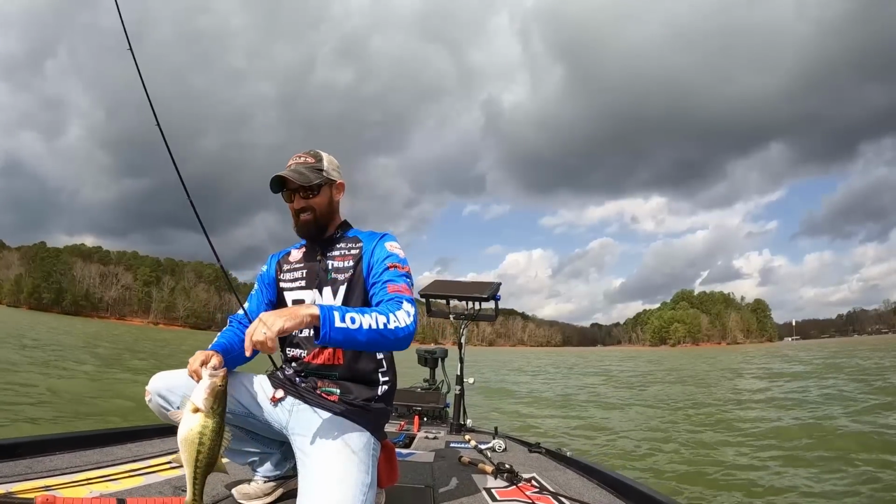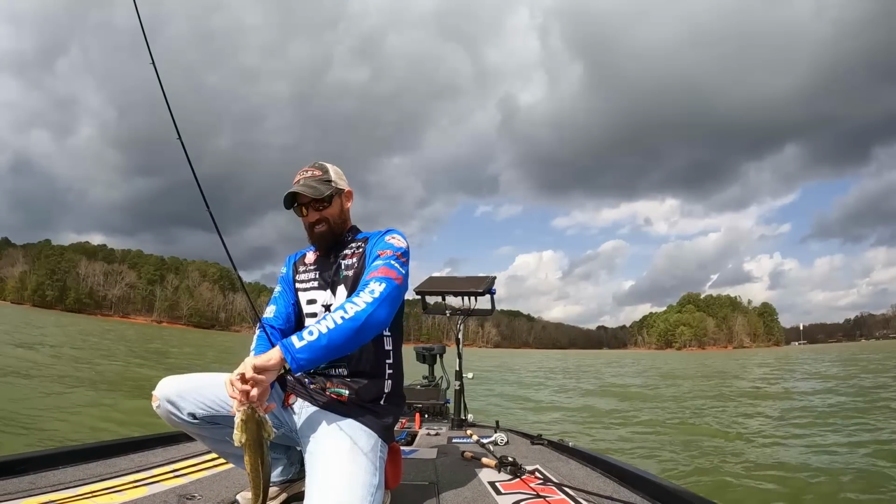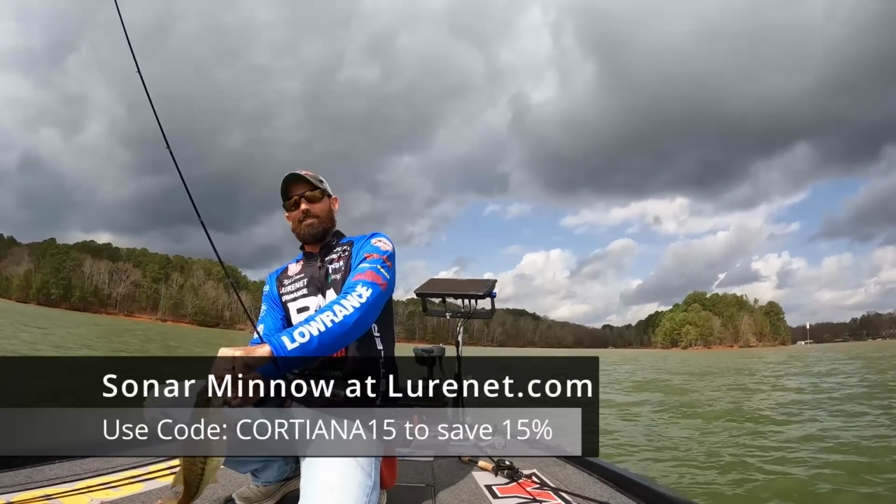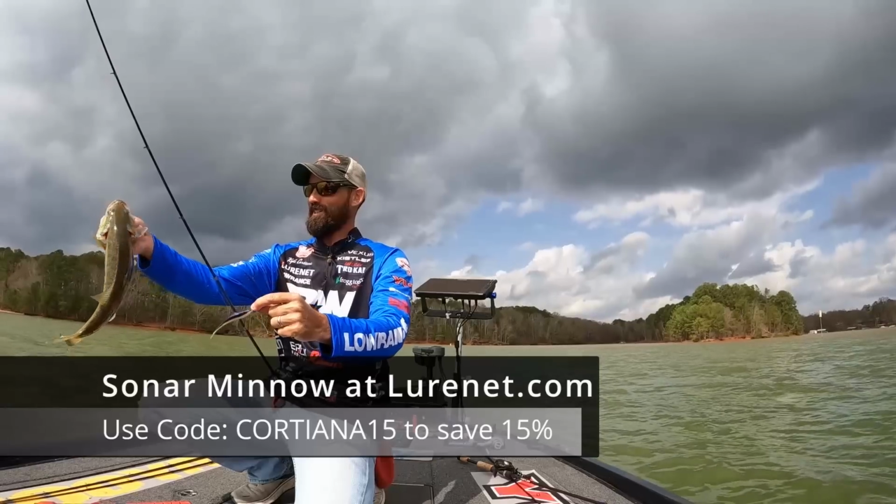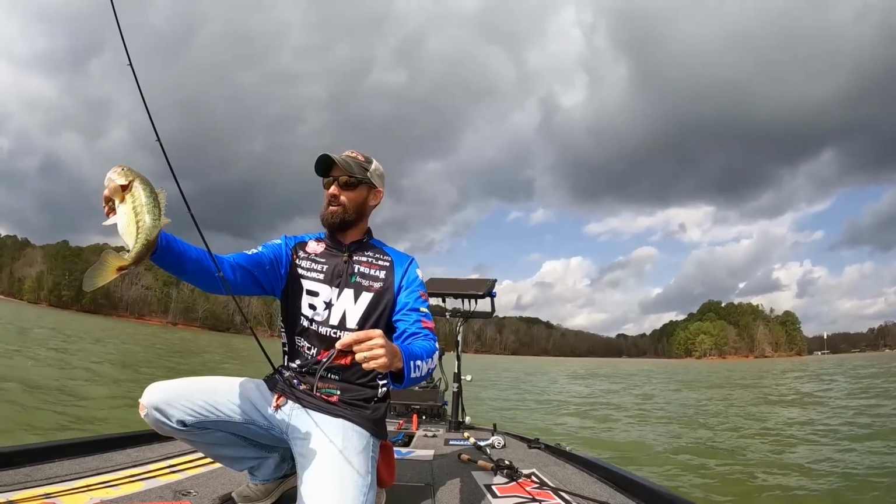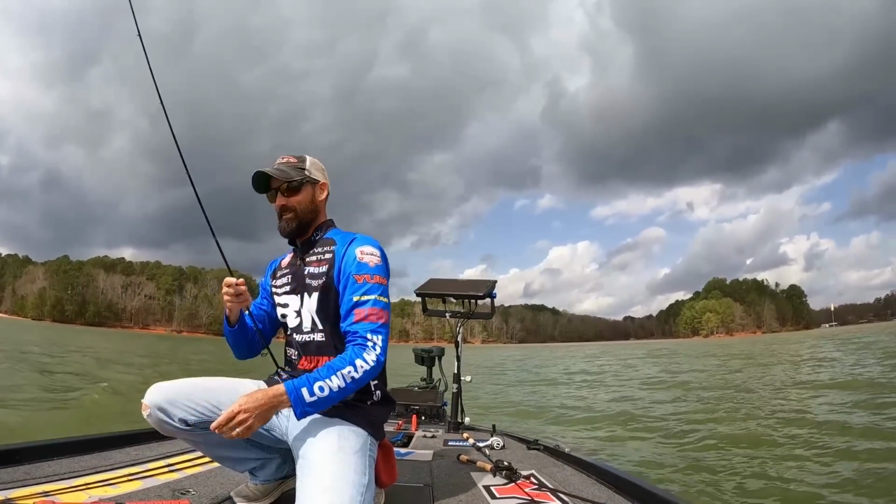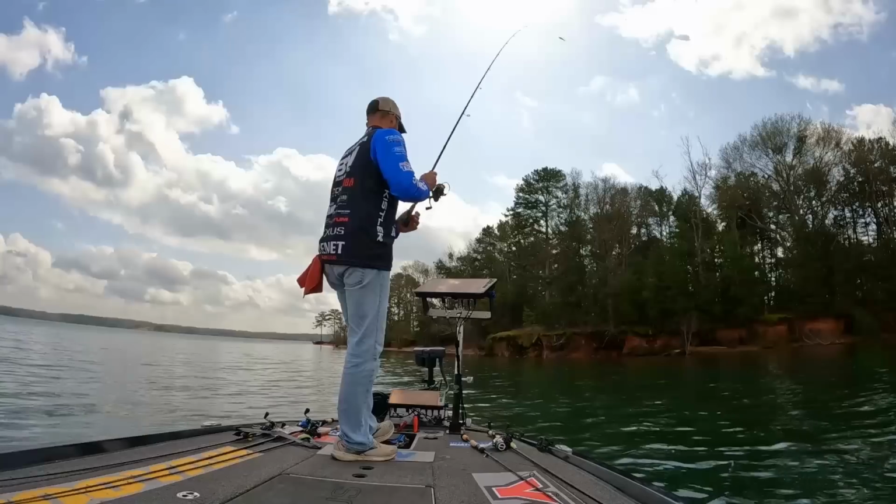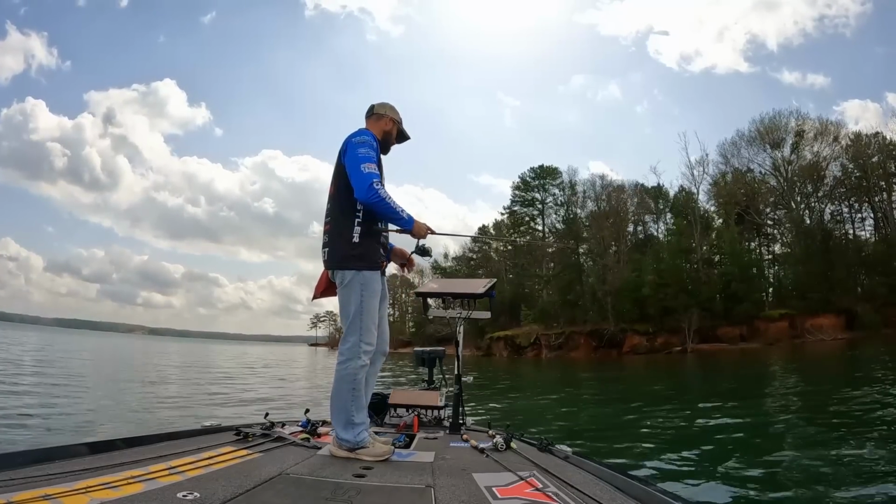He's fat. I mean, golly, they're just eating that sonar minnow so good. Yeah, still catching fish the same way. Chunky little 2-pound spotted bass. They are just beautiful here, but we got to catch a lot bigger ones. Anyway, there's some fish out of the wind. That's good to see. We might stay out of the wind for a while.